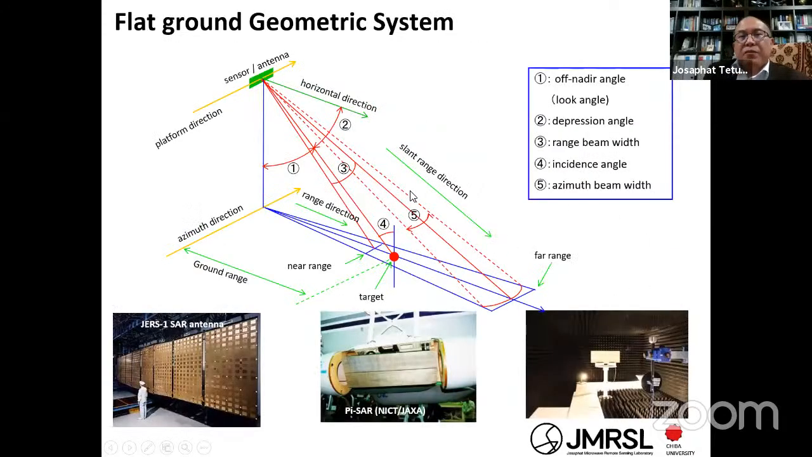First, you must know about the geometry of this SAR processing. We call this the platform direction. It is the antenna, and then one is the off-nadir angle, sometimes also the look angle, and two is the depression angle. If you are military, I think you are familiar with the depression angle compared to the off-nadir angle, but I think it's better you are familiar with the off-nadir angle or the look angle.